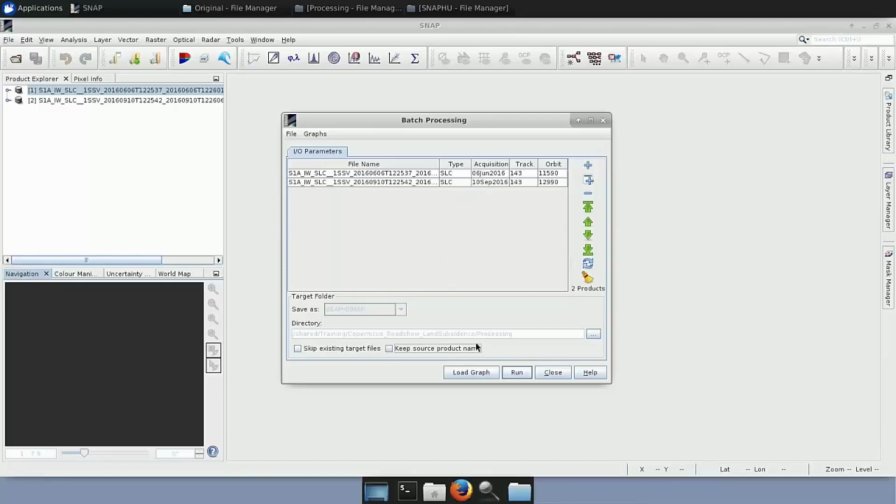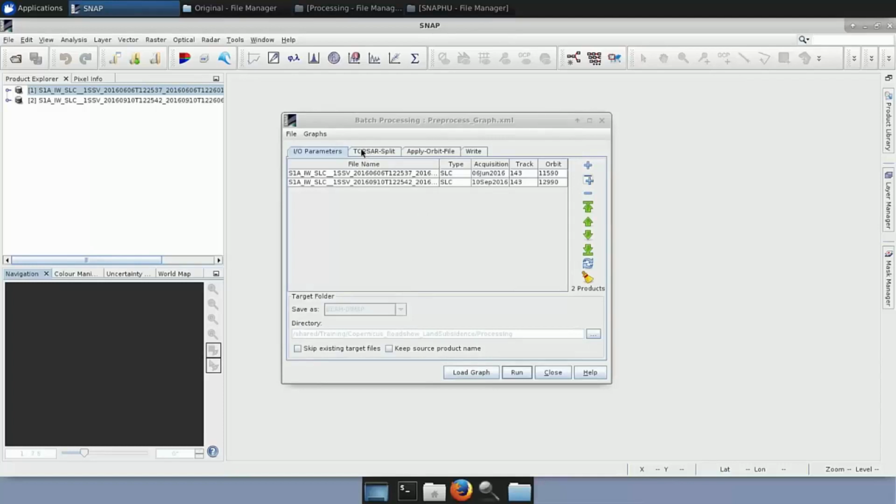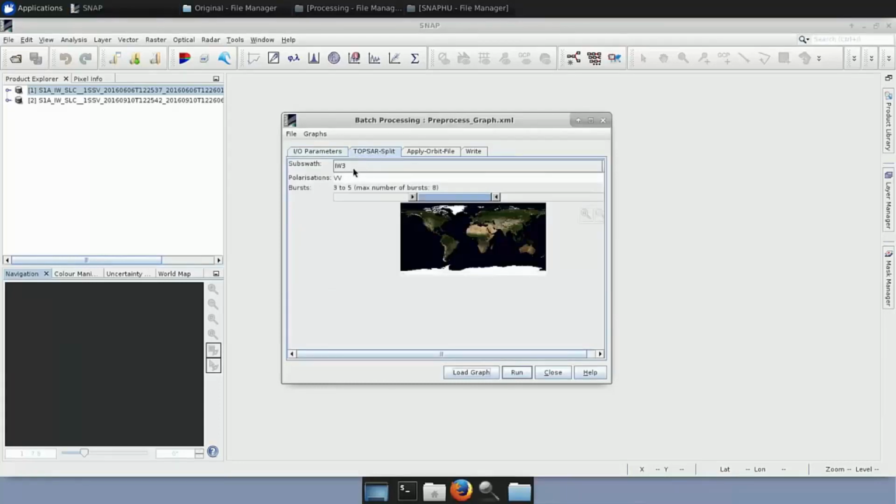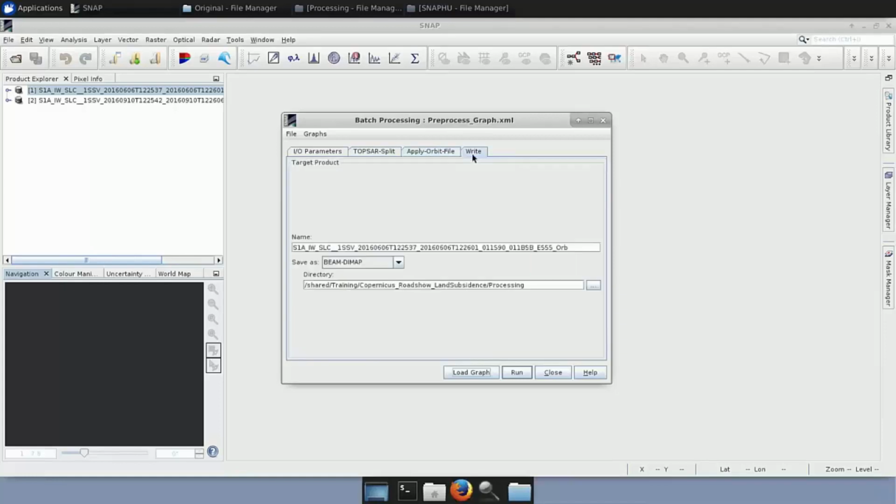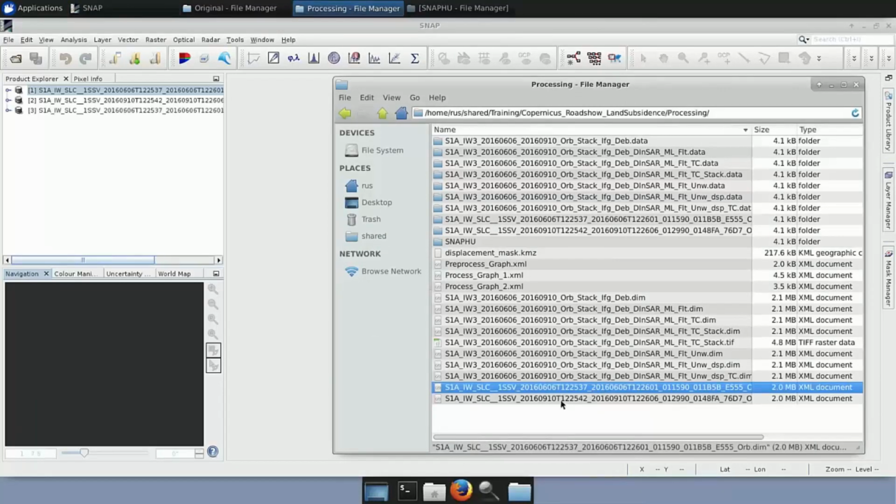Once we have the products in here, we will now load the graph we have created, which is called the pre-processed graph, and we click OK. So here you can see that all the other operators we had created before are added here as tabs. If you remember, we had saved the options of the subswath and the bursts, the apply orbit file, and also the write. So once we click run, the products will be created and they will appear automatically on the Product Explorer window. I will not run it now to save some time. So I will just load them. I have them already processed.